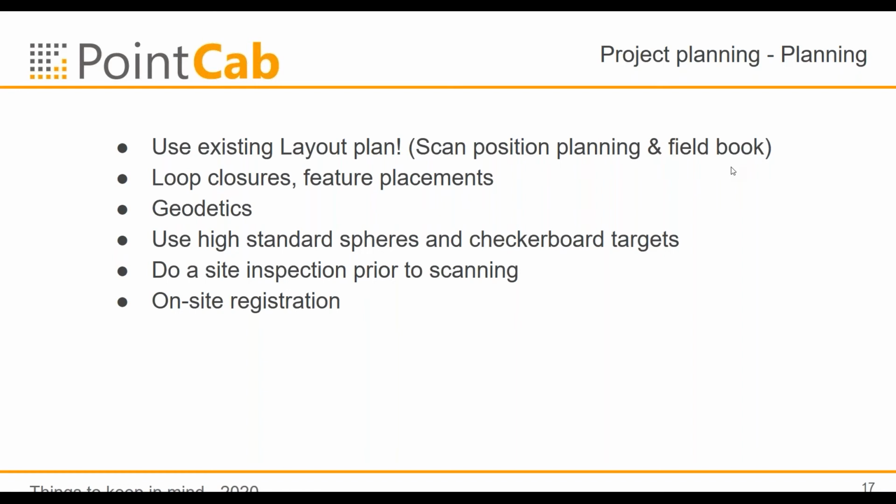If the person who is registering your project doesn't know the project at all, was never at the project, then this layout can be a very huge help because he knows which scans are connecting to which, especially if you are not using just a normal loop, but you're putting your scanner everywhere, but not in a single loop.